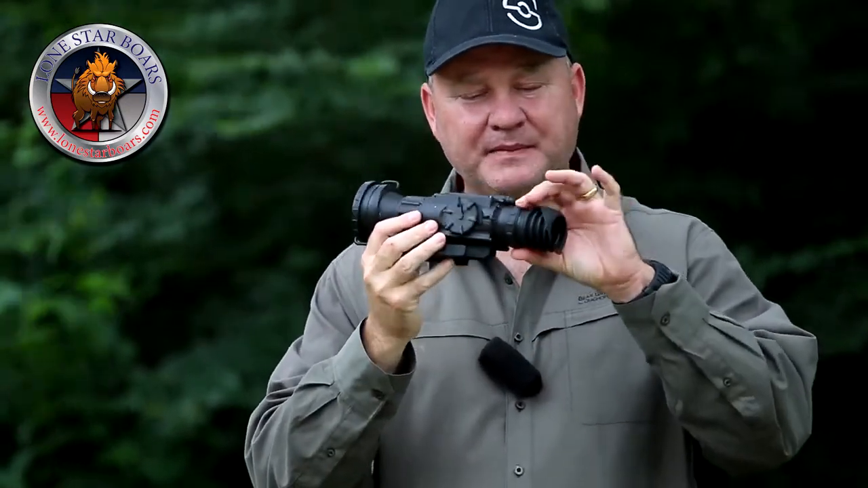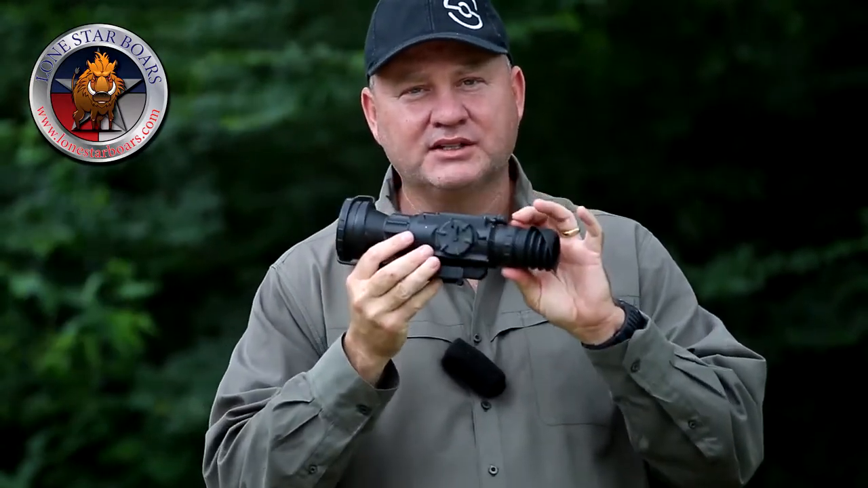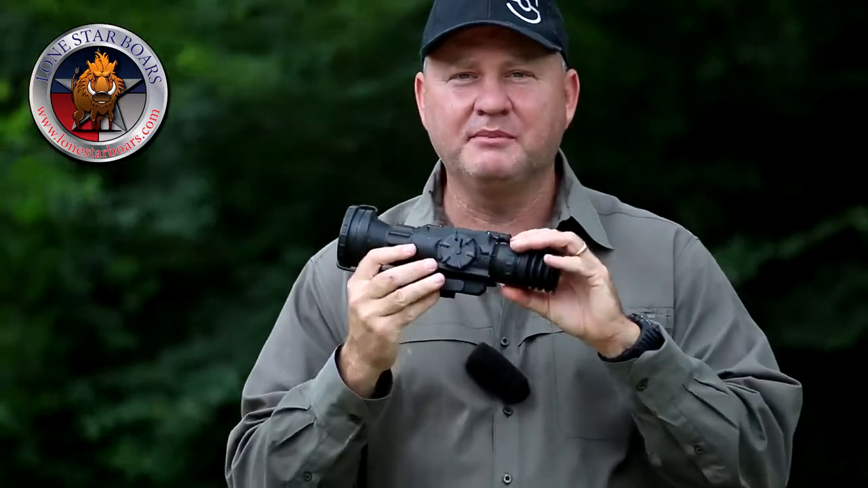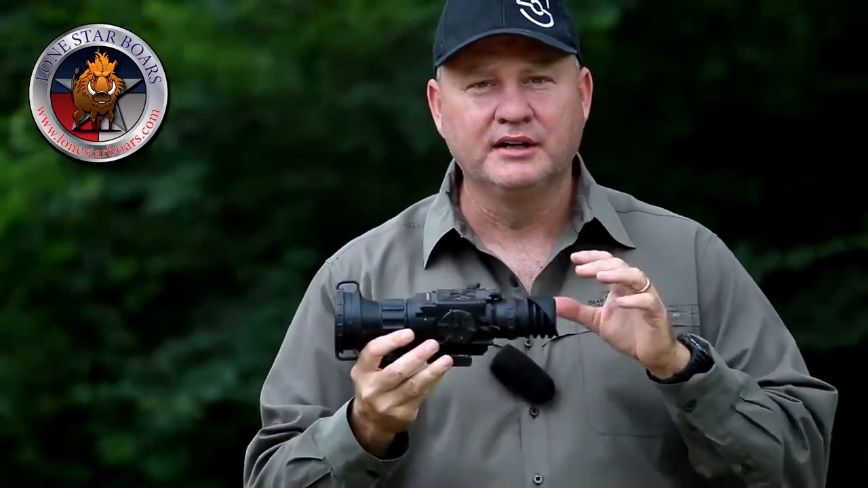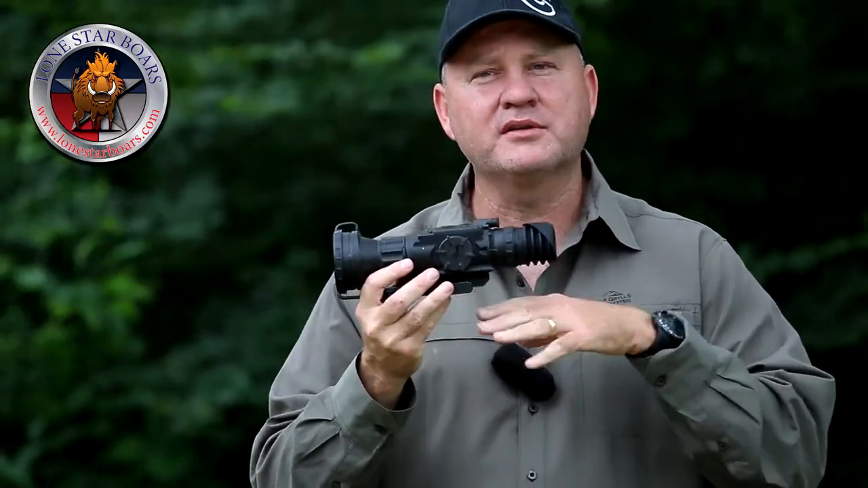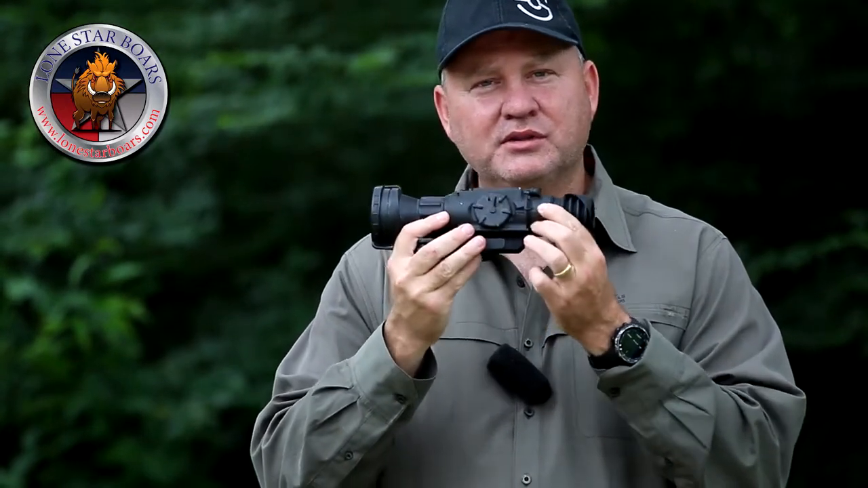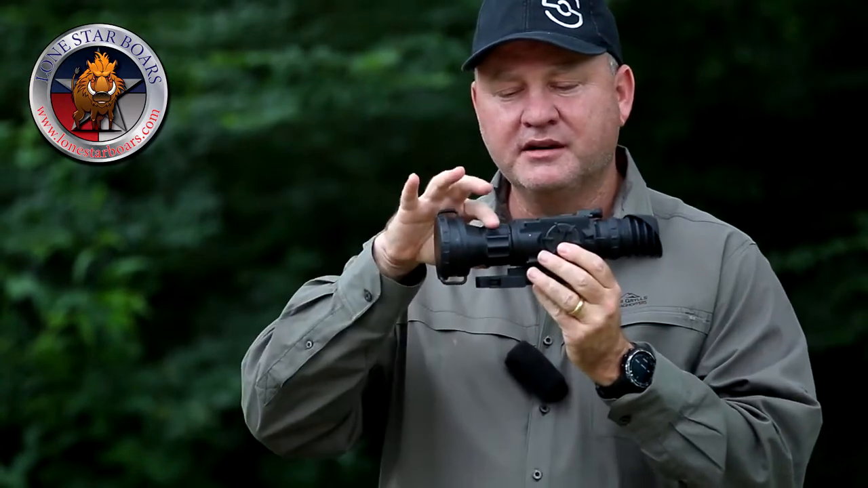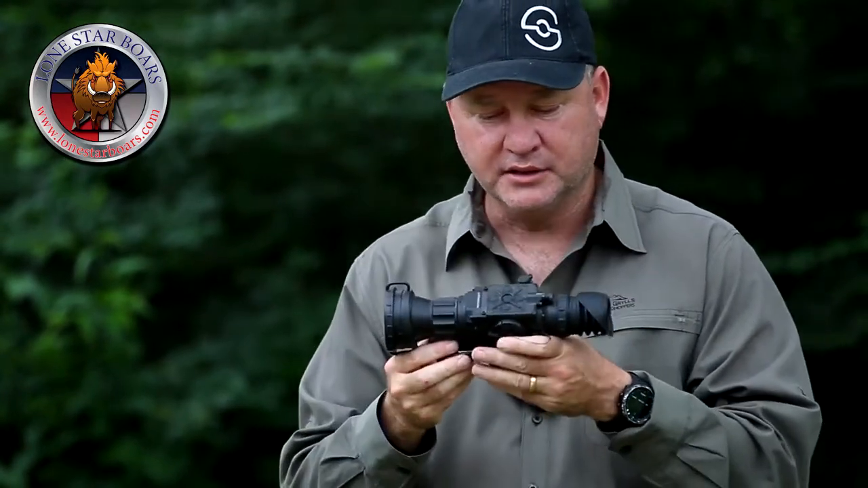On the back here is a diopter. Just like any other high-end scope, you're going to want to set this to your eye. I've seen many people using it thinking that that's just how it looked, and they've never set the diopter. The best way that I found to set the diopter on these is when you turn the scope on, it'll say Armasight in the bottom right corner, along with white hot, black hot, whatever you had it set on. When you're looking through it, set this diopter until you get that lettering as sharp as it can be. And then from there, use your main focus ring to focus in on your target. Once you get the lettering right, you should be golden and good to go.